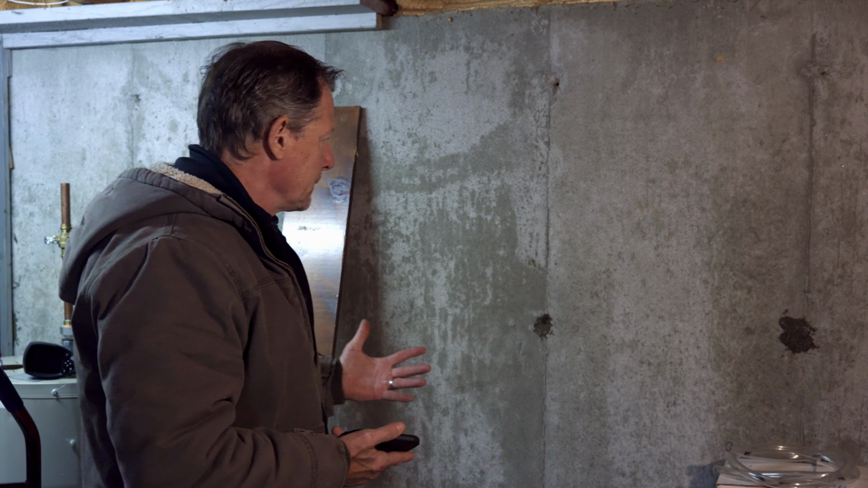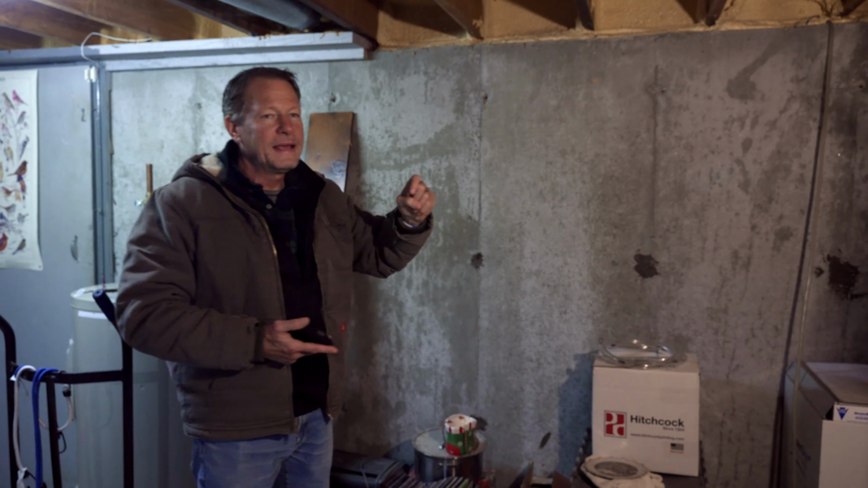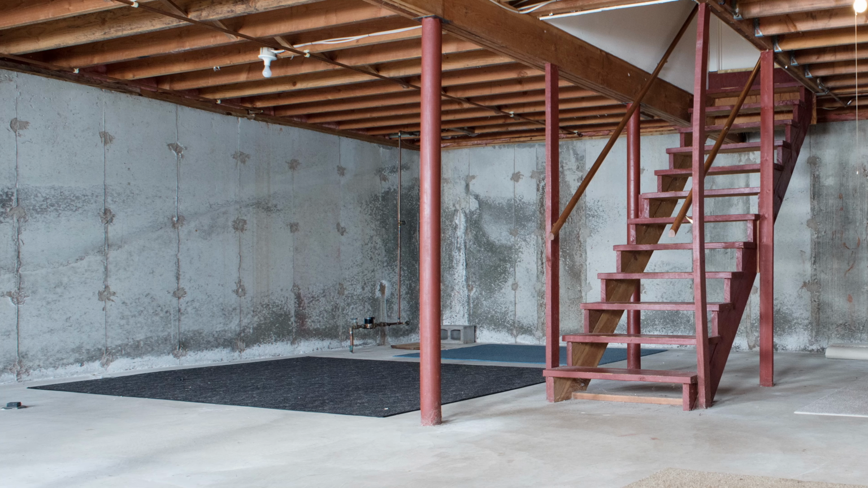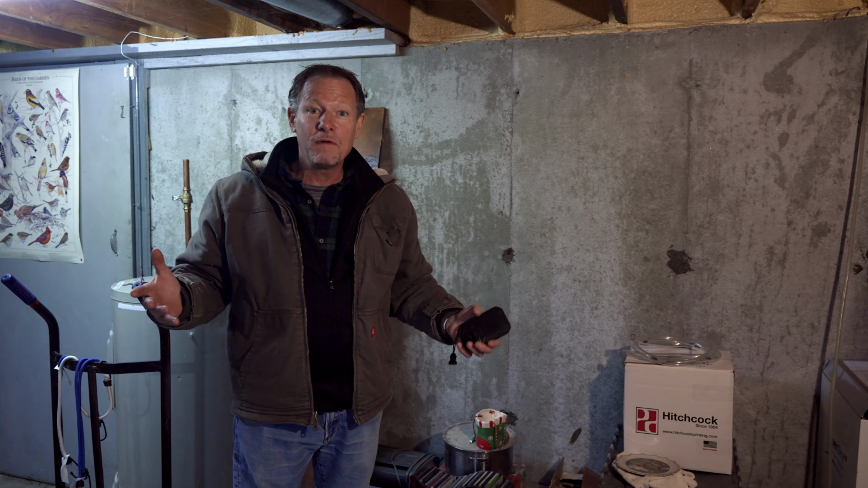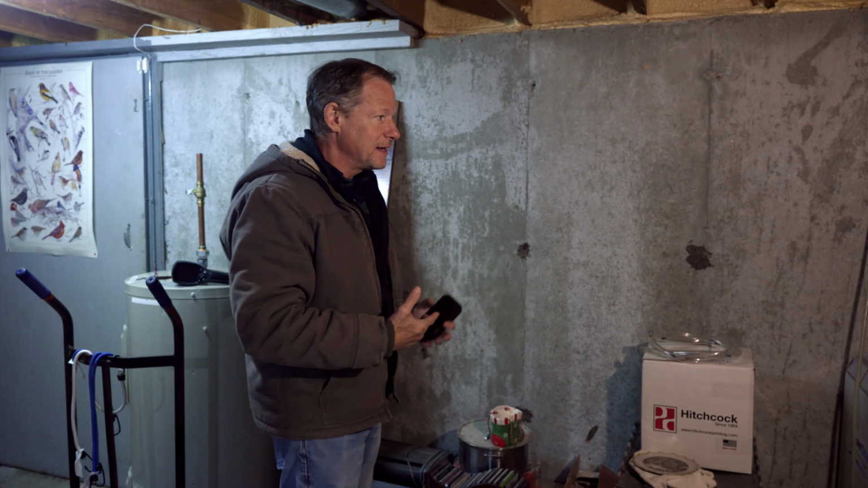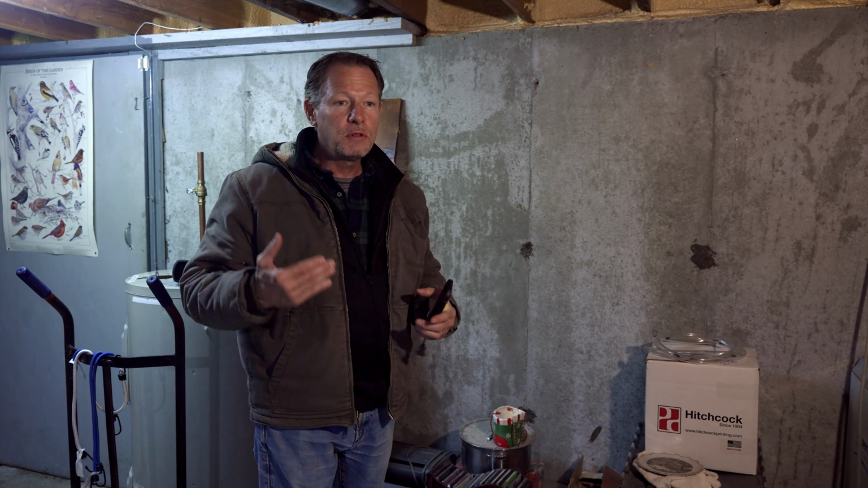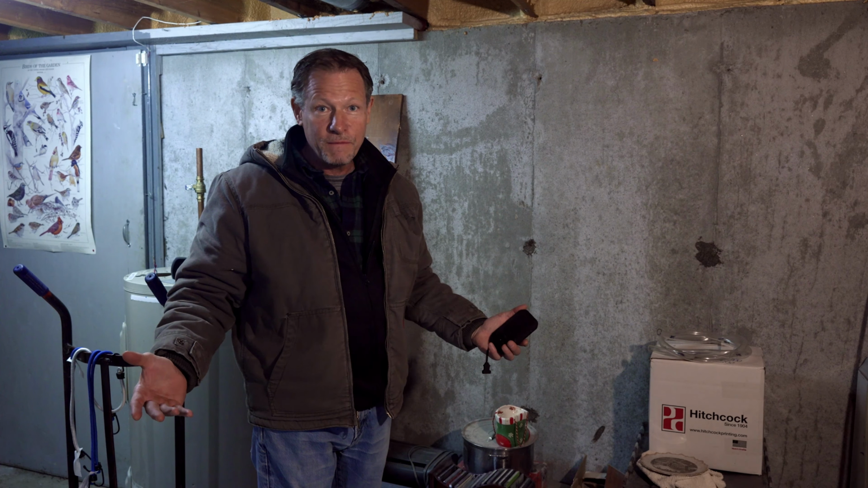The second thing we need to know to determine how much heat we're losing is what is the surface area. And we can see that this is a 7-foot-high basement wall, and it goes all the way around the perimeter of the house, and that is a lot of square footage. It's maybe 1,200 square feet of exposed cold surface to the inside. Then we need to know time. How long is this temperature difference going on? And it's going on 24/7 in the heating season. Whenever your heat is running, you are losing heat to the outside.